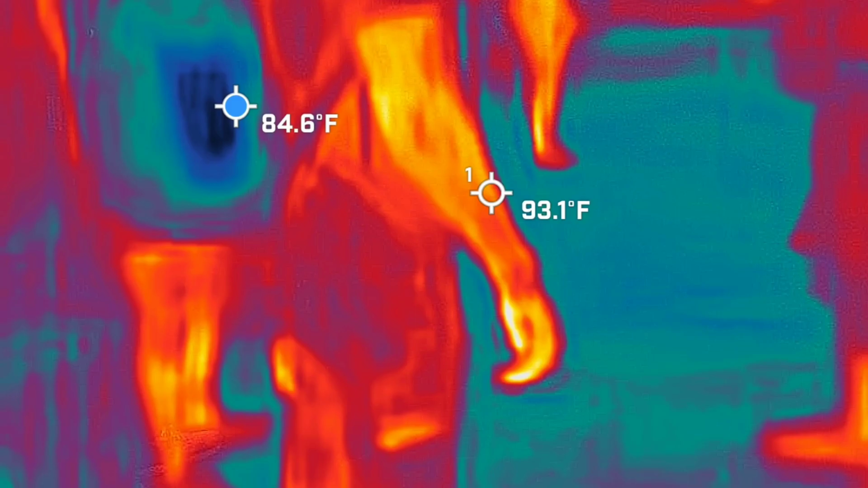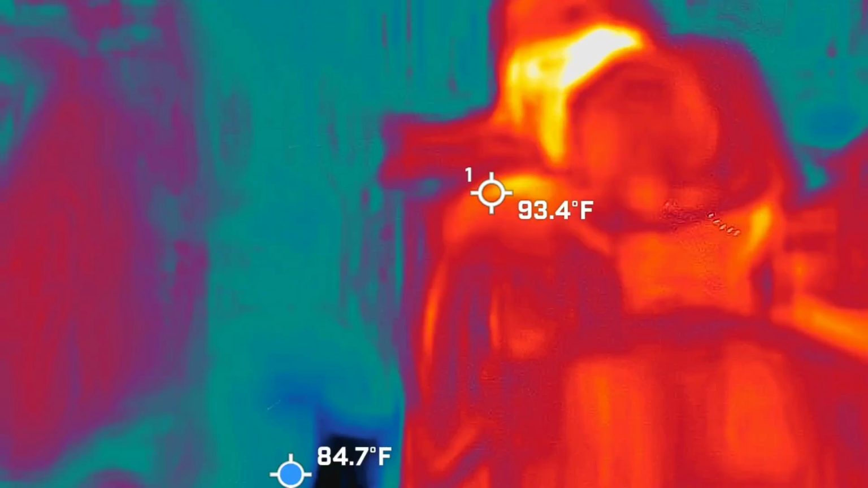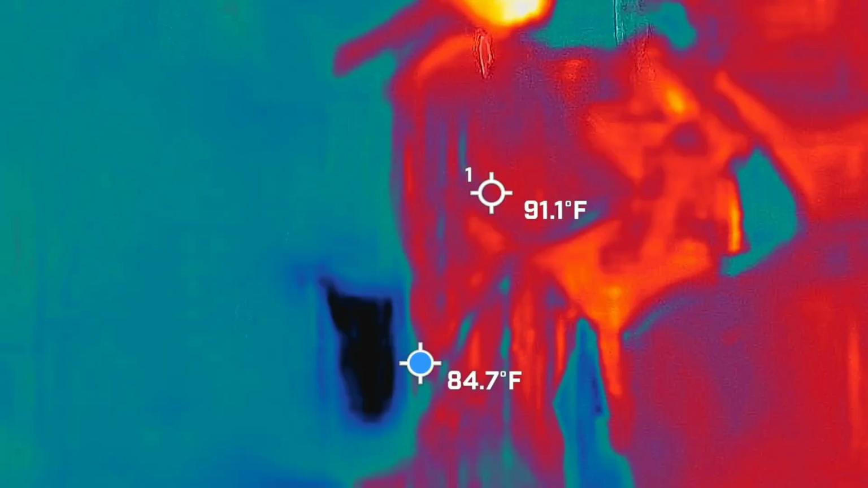Keep your cameras running. We're going to be ready to go right around the corner. Keep the cameras running. Okay. Still running. We're everywhere. They're here. They're everywhere.